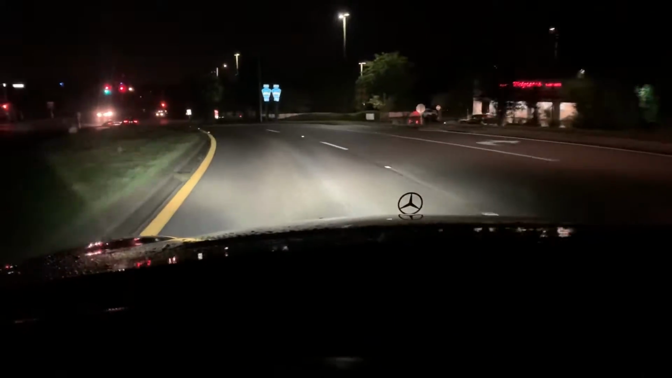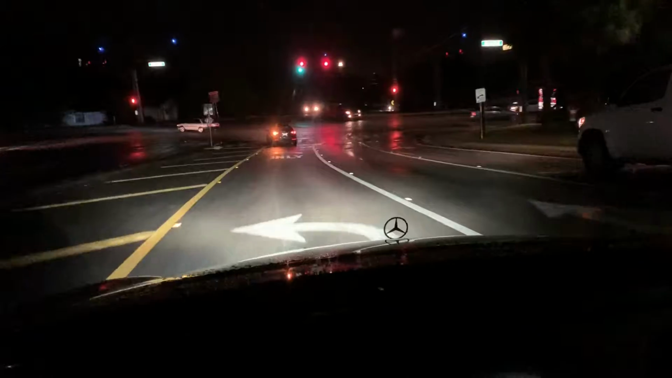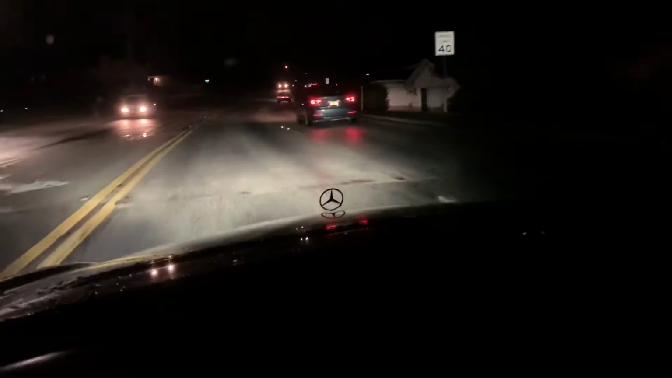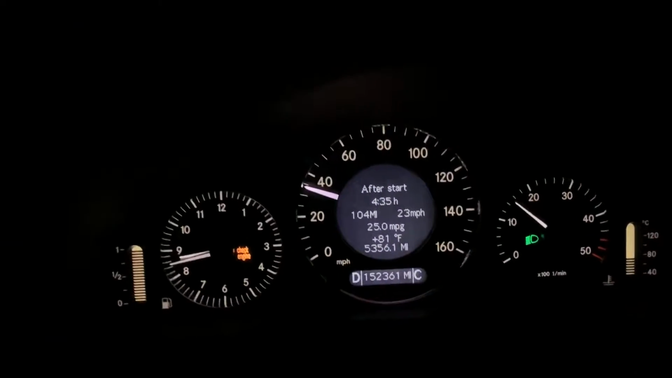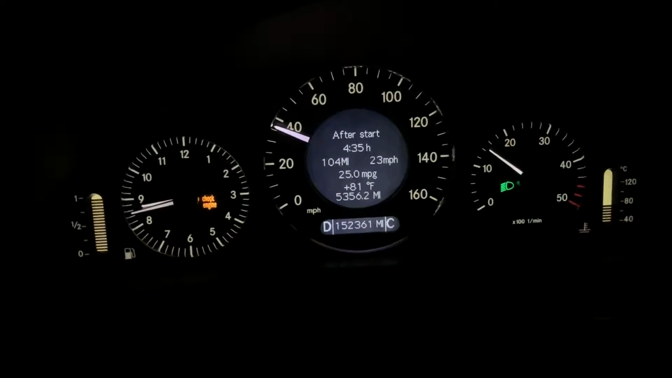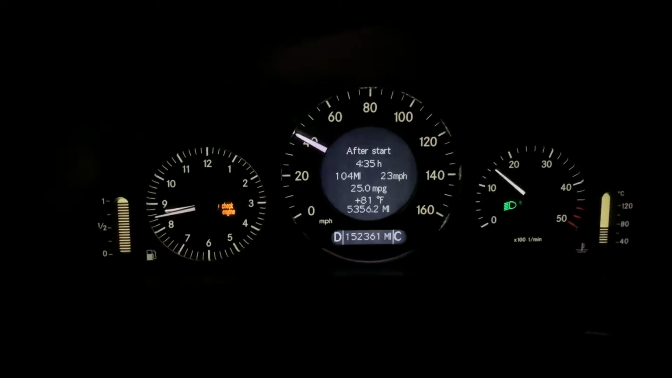For the meantime, I'm just gonna use this until I buy a new set of headlights, probably depots or something, and I'm probably gonna get some Morimoto projectors or something, and then do that whole retrofit and have them installed. But yeah, this is how they look. It's pretty bright. I'm at 152,000 miles, and everything is pretty good.